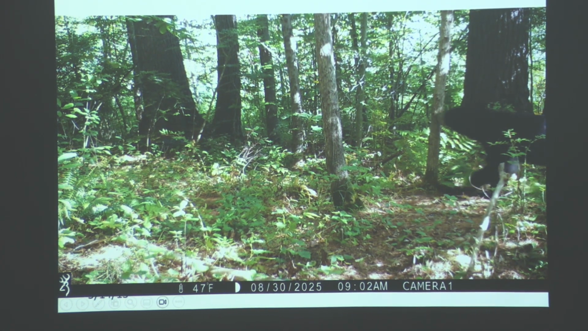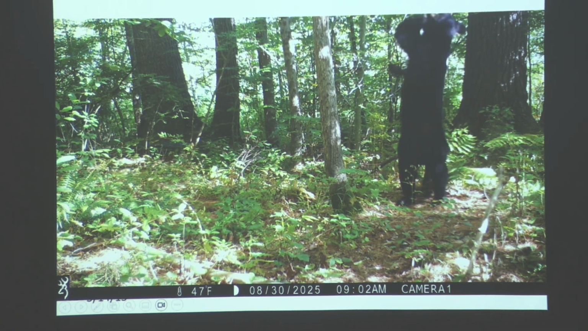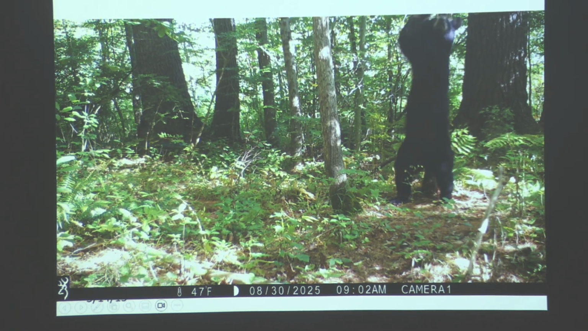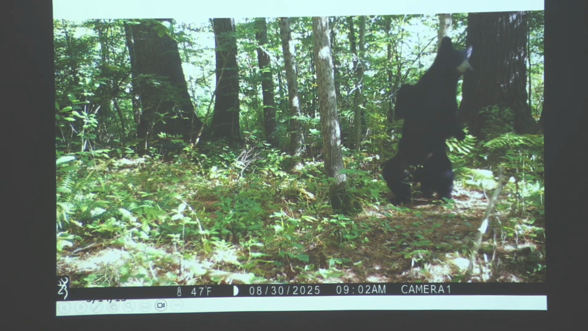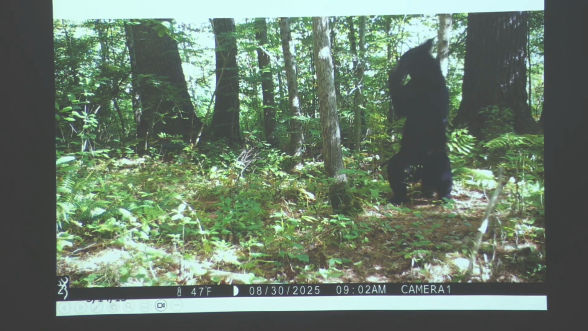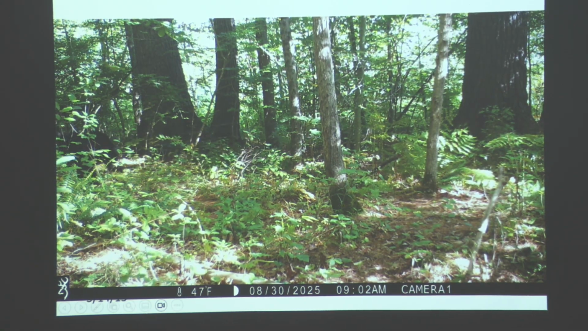Same spot, a little different animal. This is classic bear behavior. This is a young'un. I have hundreds of videos of this kind of behavior.